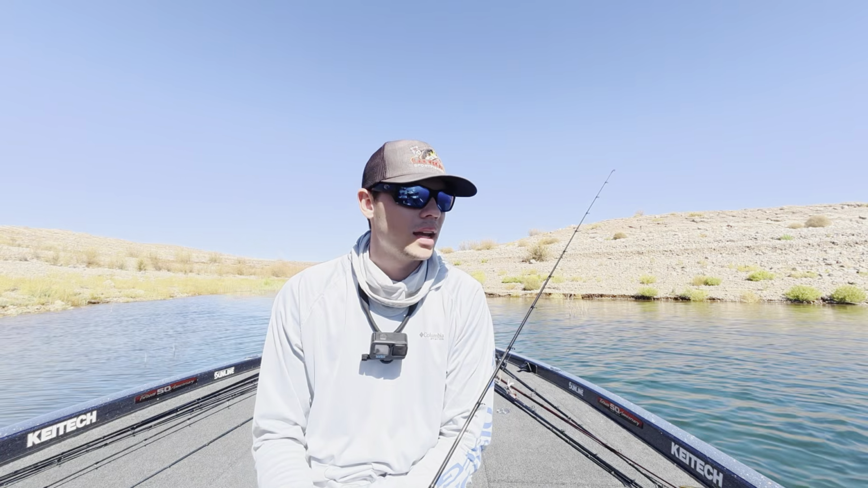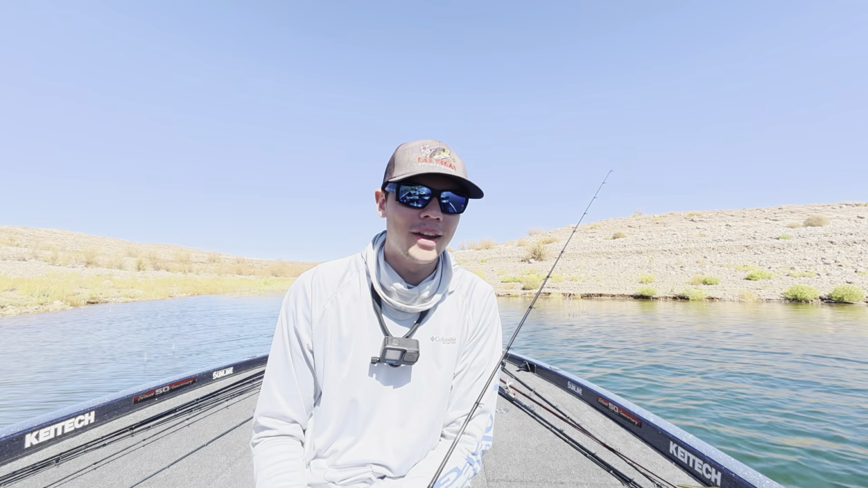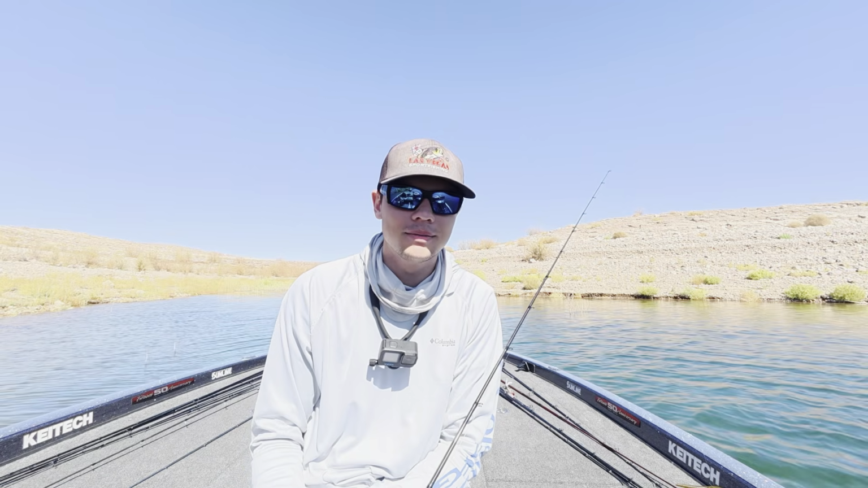So I decided to put that Senko on and come back in here super stealthy. That wasn't really the one we're going after, but I'm going to make a few more casts back here before giving up on this big fish and see if we can maybe get lucky and hook it.